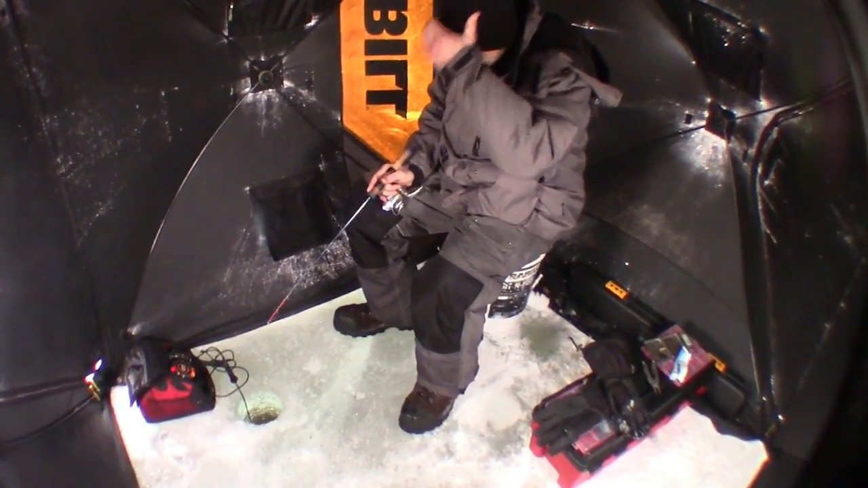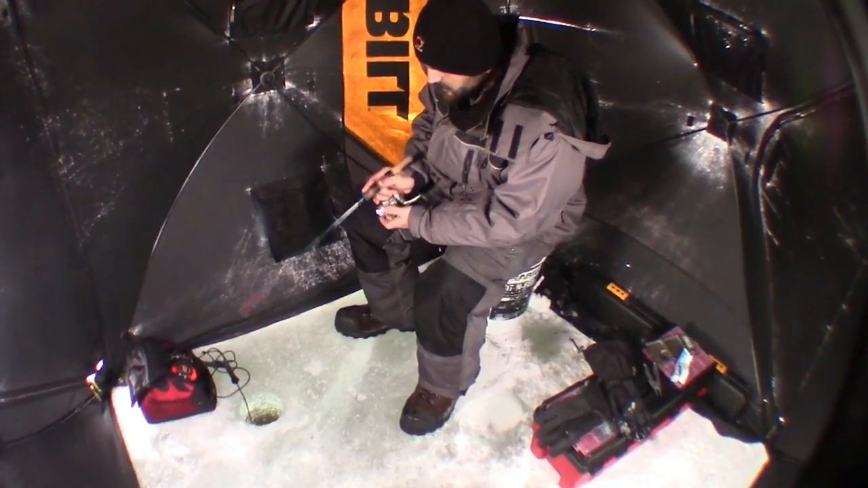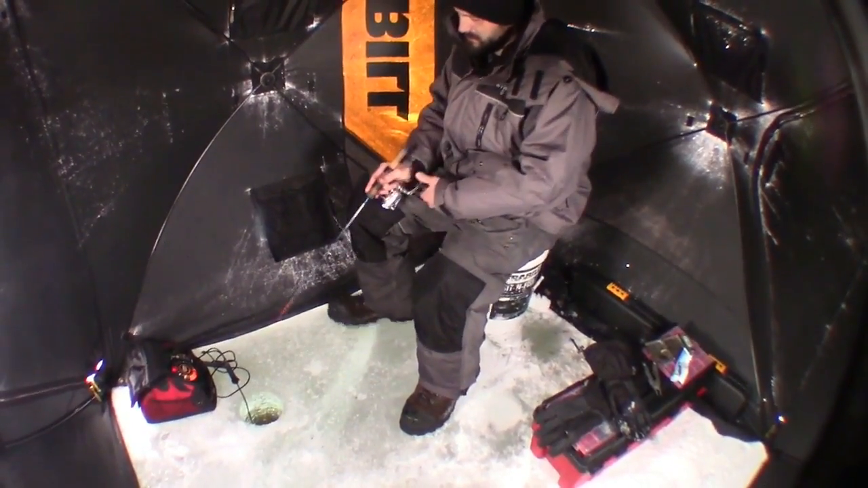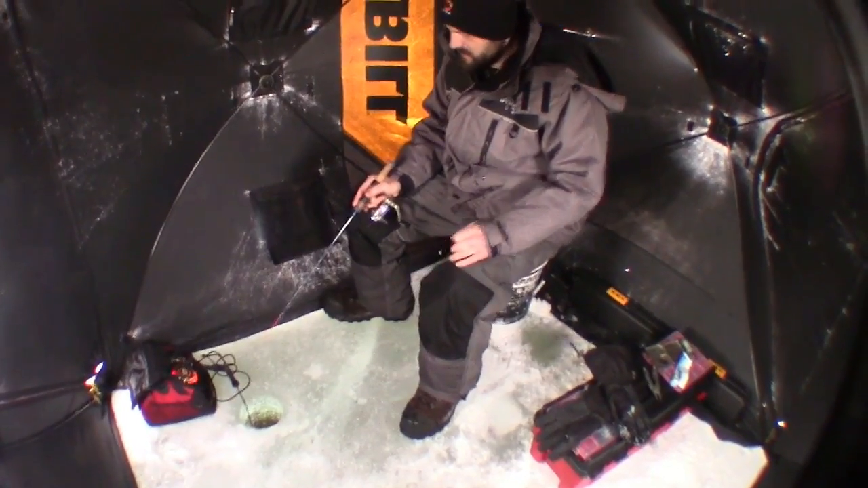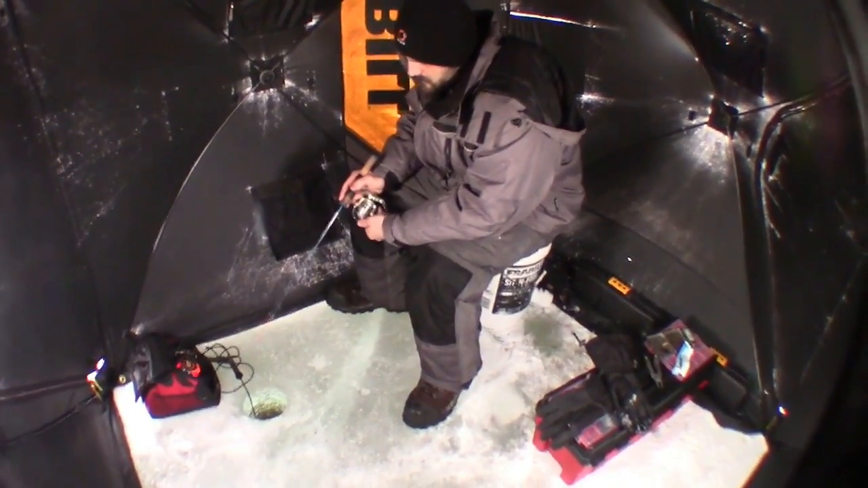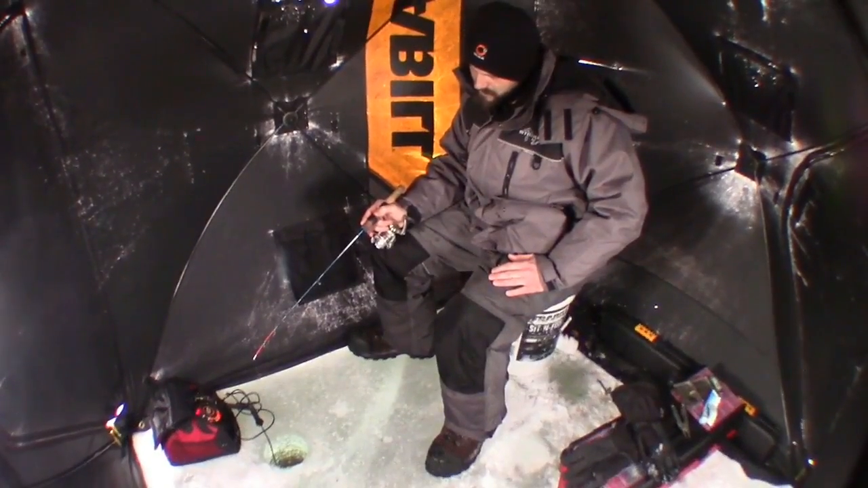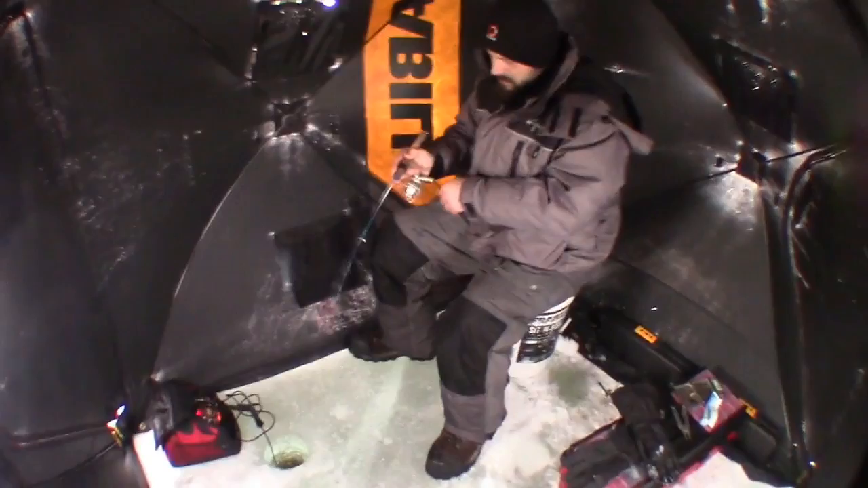I know I'm still sitting on fish here. Good school of fish. They're lighting it up. I mean, they are not going anywhere. Thought about moving. You know, I'd like to find some bigger ones. I'm on the school, so I really don't want to go too far. Small one.